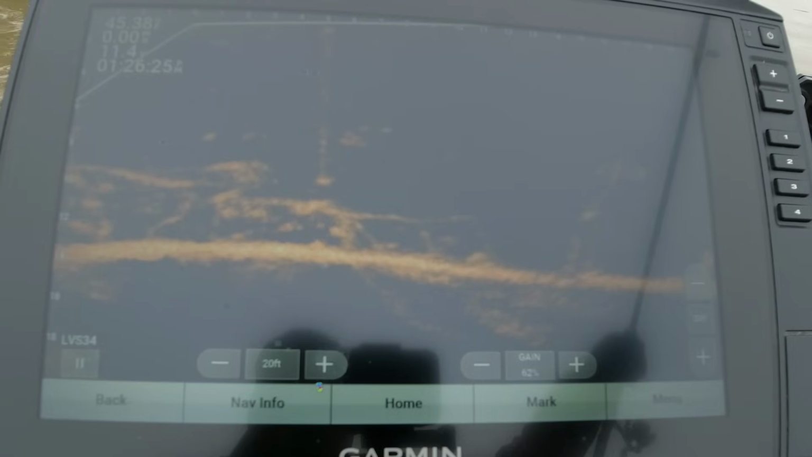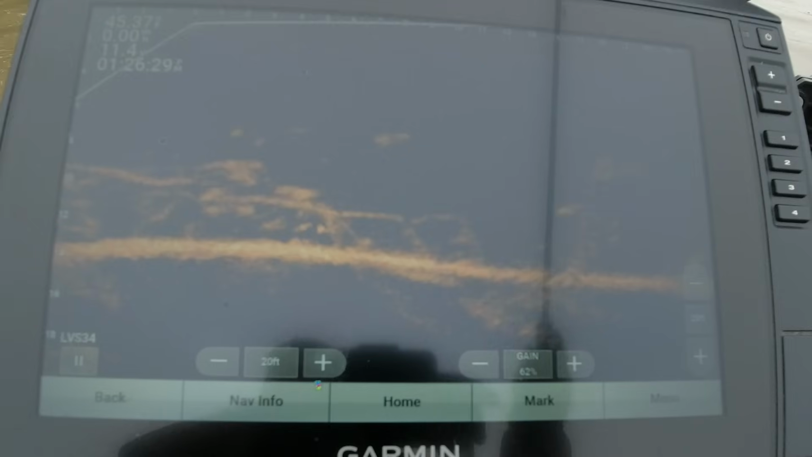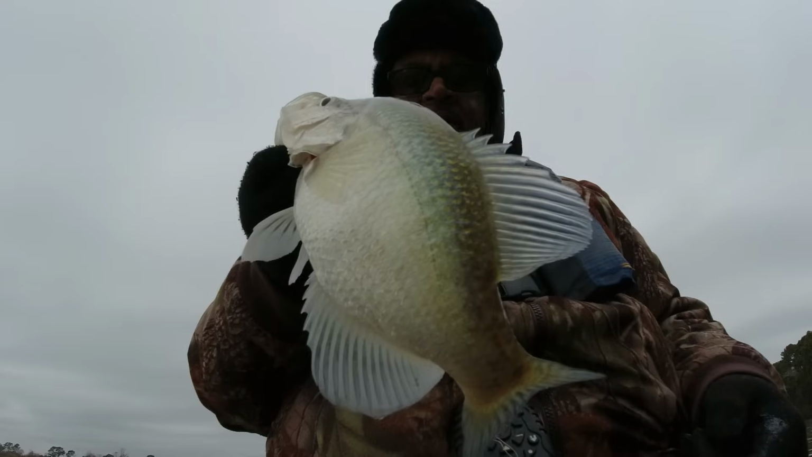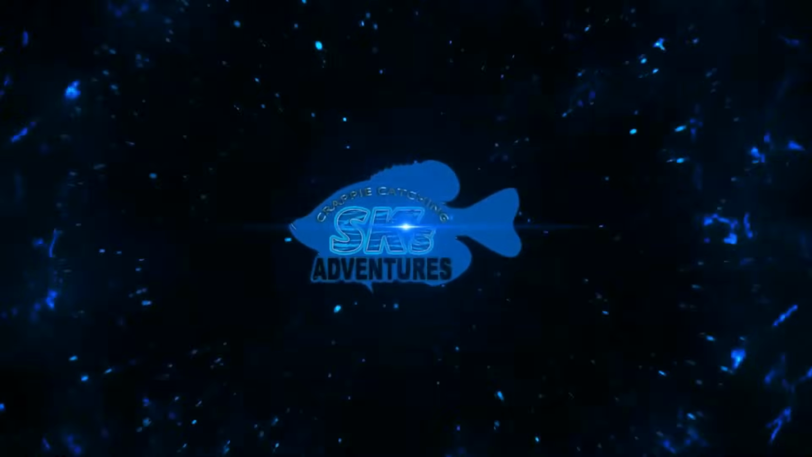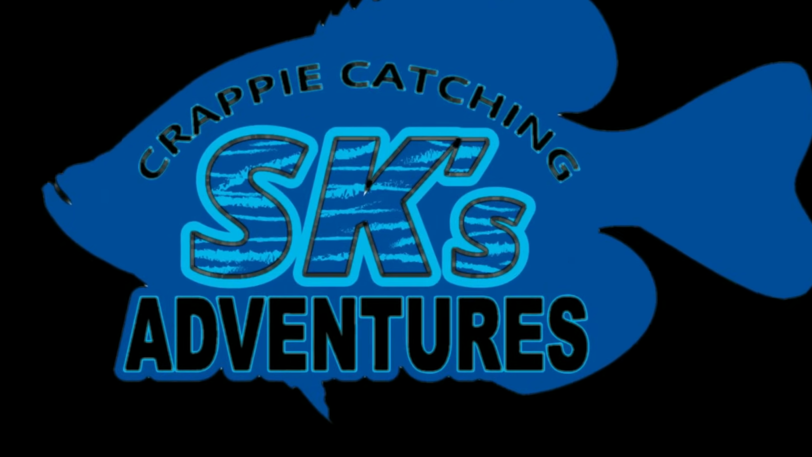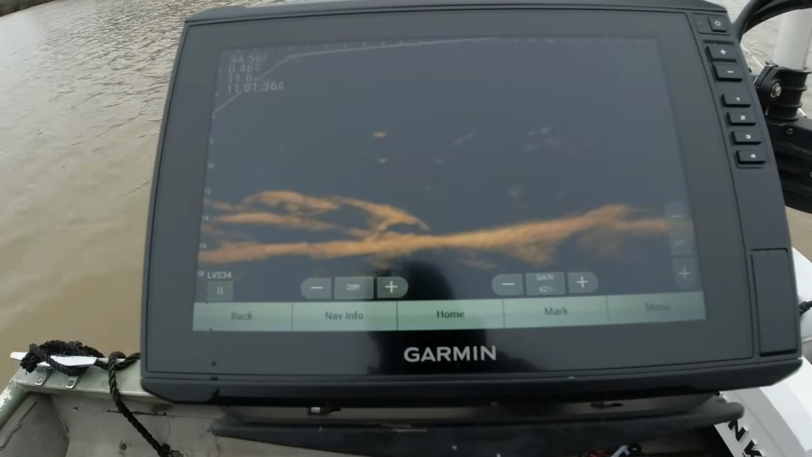Catfish. Oh, yep, catfish. I see. Look at the tail back there. Uh-oh, he just turned and nailed it. Going deep in the structure, enticing. Let's go get them.